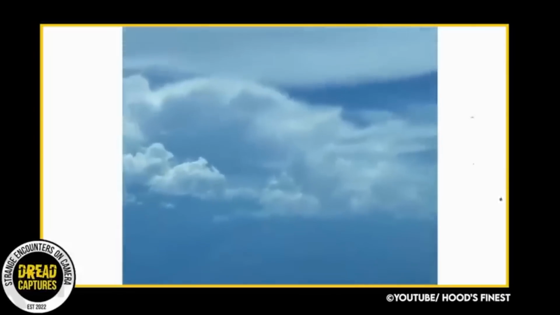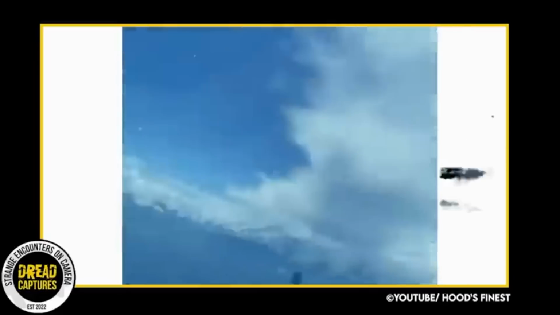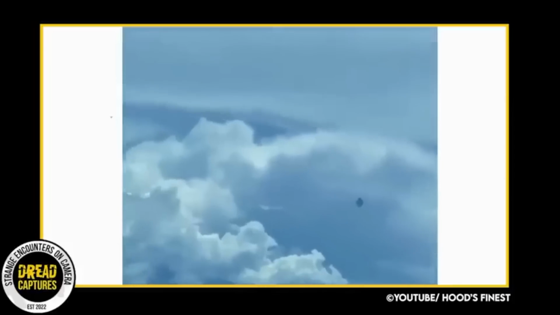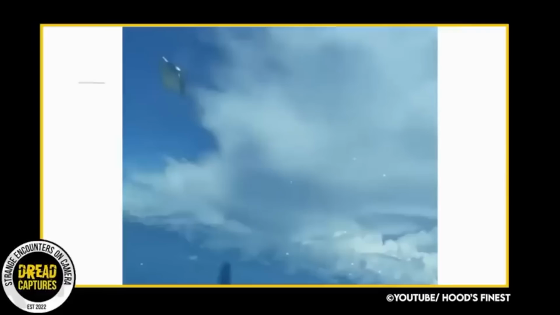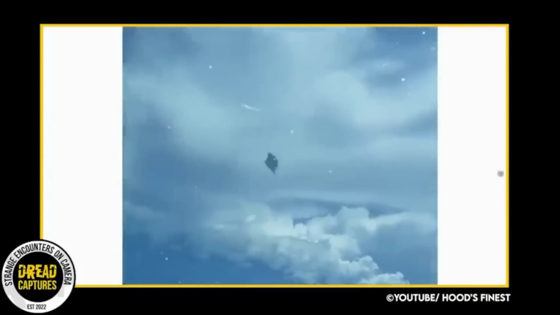I'd be interested if there were any pilots listening to this that could shed some light on what this could be. First of all, is that an odd shape for a plane? Is the speed abnormal? And can you confirm or deny that this seems a pretty dangerous way to fly? Especially if in fact it is just another plane and not a UFO. I don't know, I would just love to know more information about this.